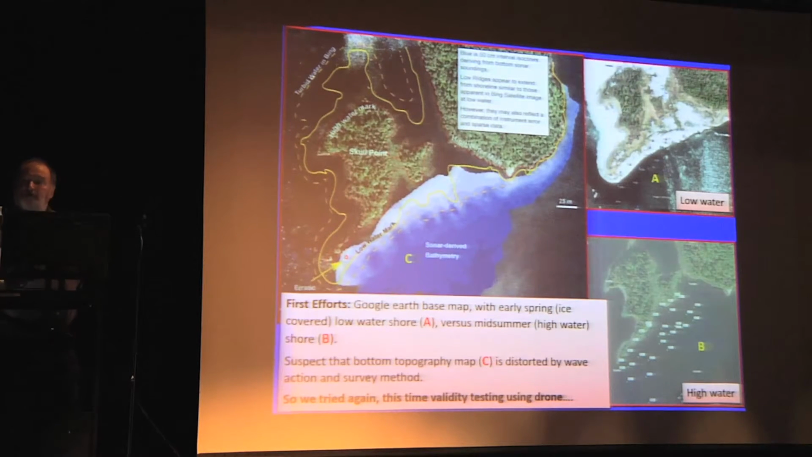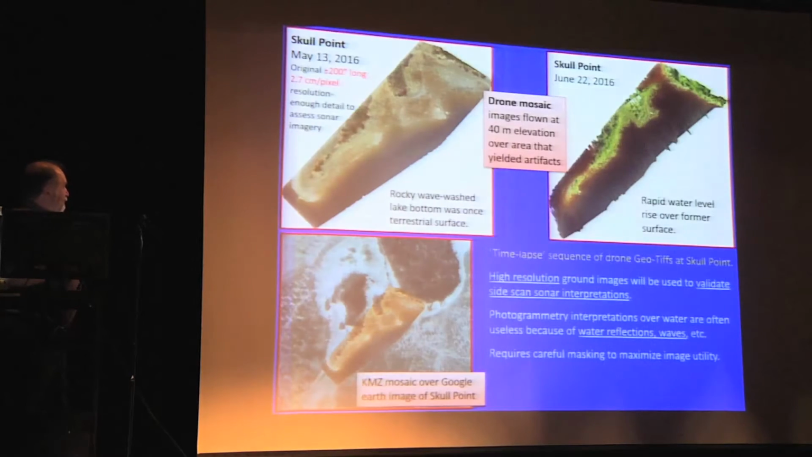What's going on? What is the context of this destroyed site that might help us explain why these places were being occupied? Now, we've decided that maybe we'll use the drone as the means for validity testing. So we did one flight during early May when the reservoir was drawn down to as low as possible for that year, and then flew later in June when the reservoir was filled full of water again.